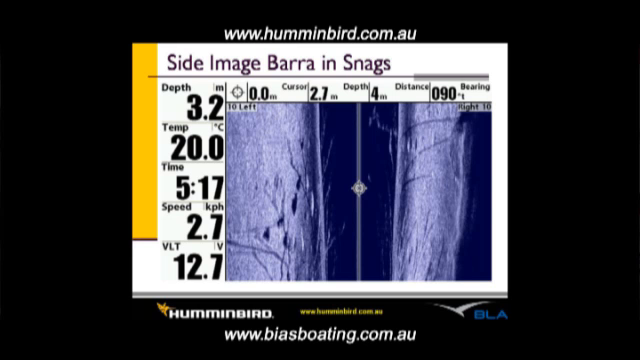So here's a good shot. We're in 3.2 metres of water, looking 10 metres out either side of the boat, and we've got about 5 barra holding in this snag.